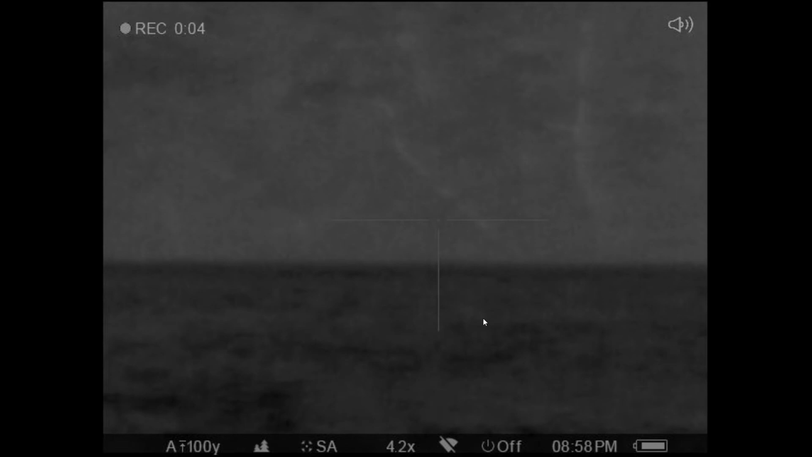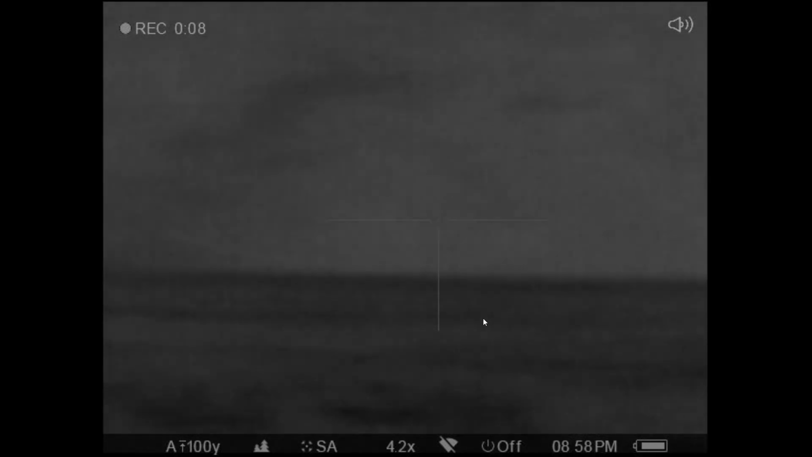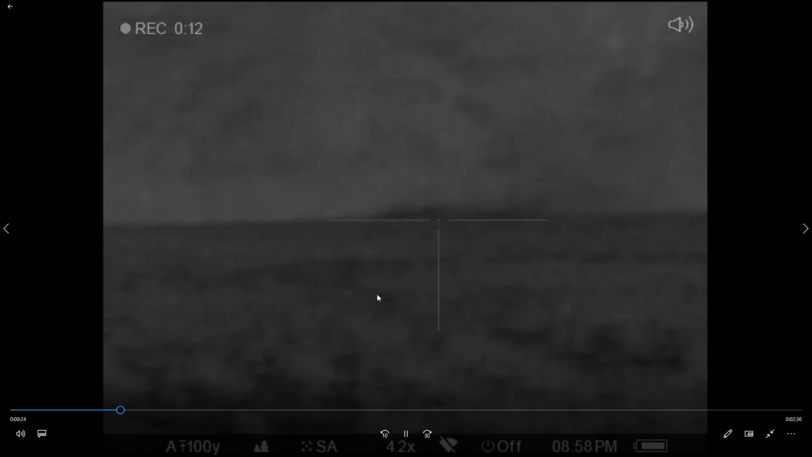This little hog here, see him right there, he come out by himself. I shot at him by myself, nobody else shot, and the reason I did is because I'm suppressed, and that little hog went right in and died right there inside that corn.